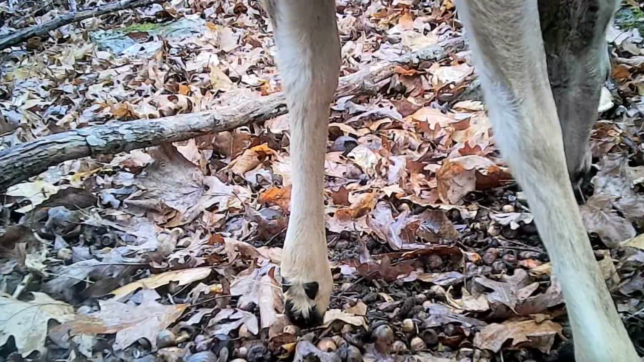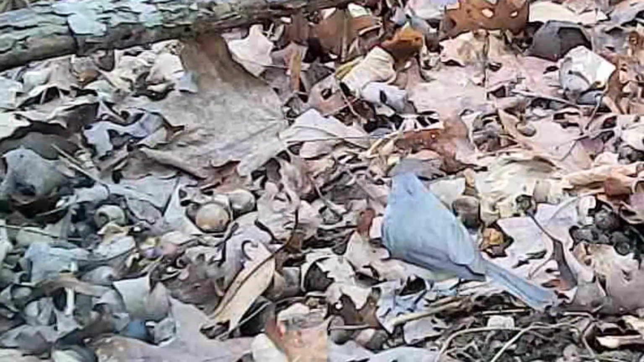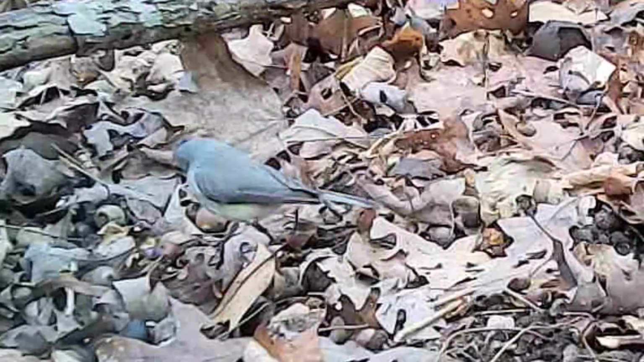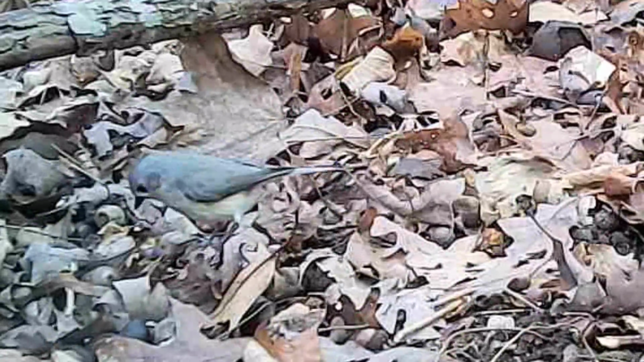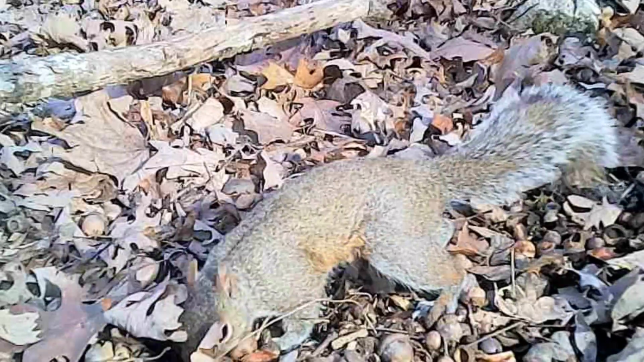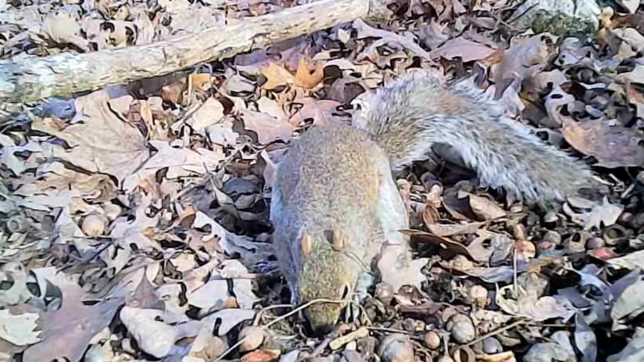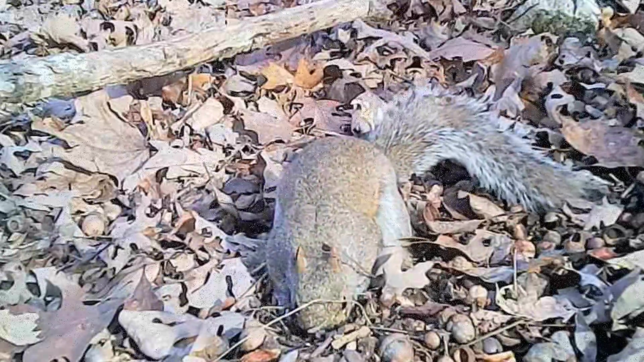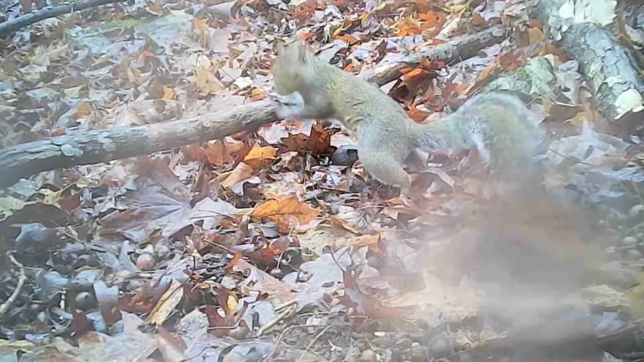I can't believe we still got some. The little birds sure appreciate it. They like to get these crumbs. Little titmouse. But the little squirrels, they always in them. He's probably digging up what he buried last week.